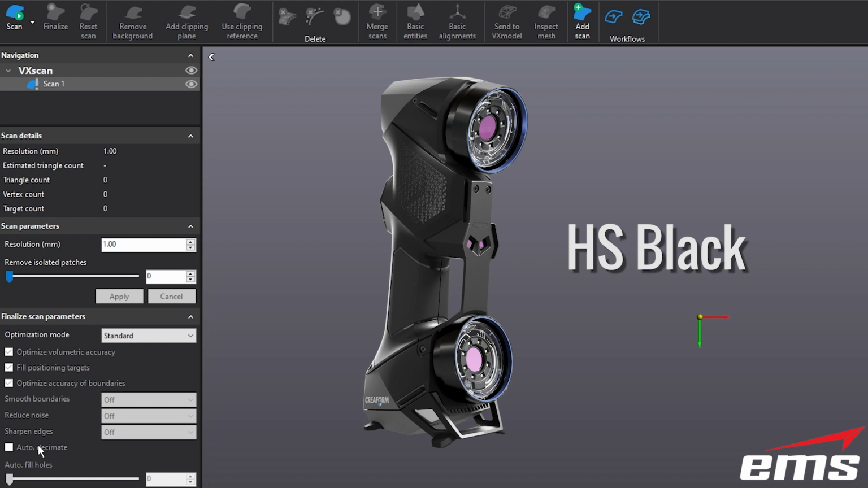Decimate's up to you on the HandySCAN Black. It's an auto. You don't have a lot of control over it. And then there's the autofill holes. I wouldn't bother filling holes. It just takes longer. Same with removing isolated patches. You can delete those pretty easily. And again, set your resolution up typically higher. But these are the settings I would use for the HandySCAN Black.